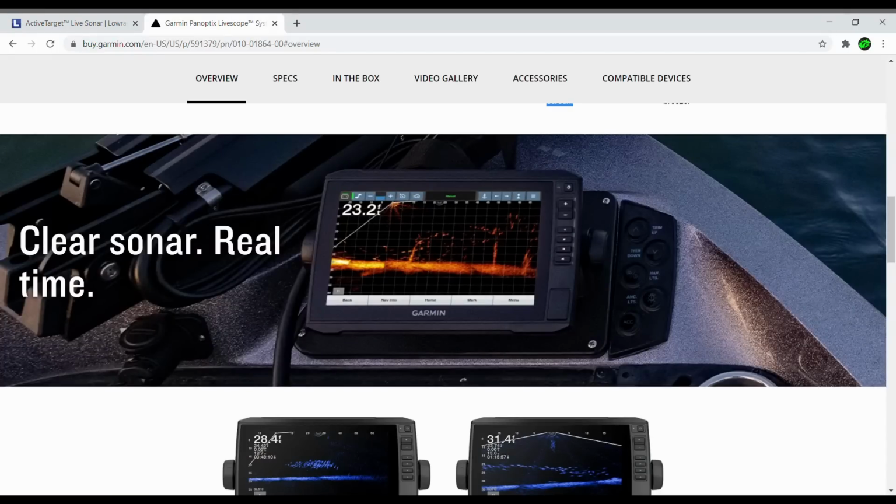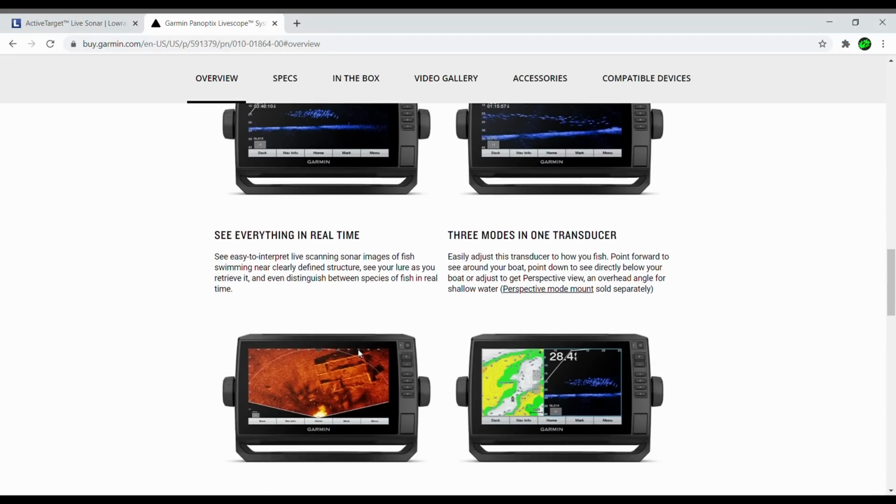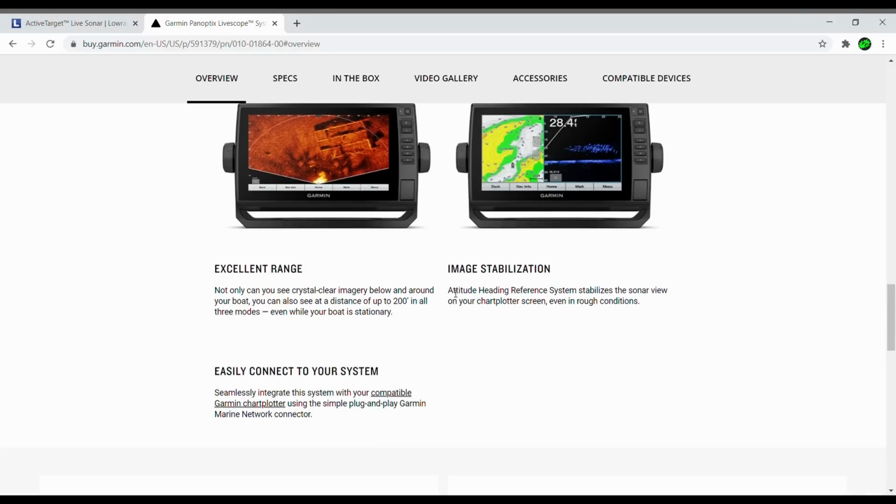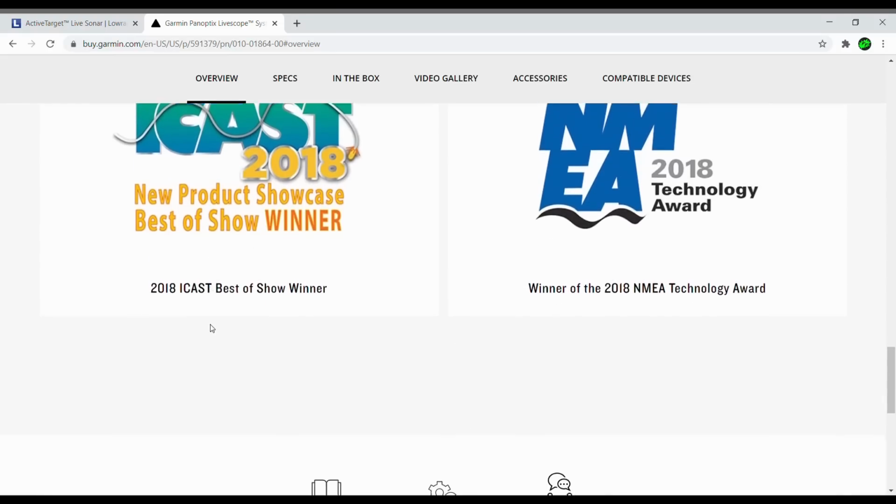Clear sonar, real time, exactly what active targeting is. Got some sample images here. I don't see anything that is not comparable to active targeting. The image stabilization, the altitude heading reference system, that's the system that I was talking about just a second ago. If active targeting doesn't have something like that, it's going to be kind of a rough time for the imaging system. Obviously, it's won some awards. I expect active targeting to win some awards.